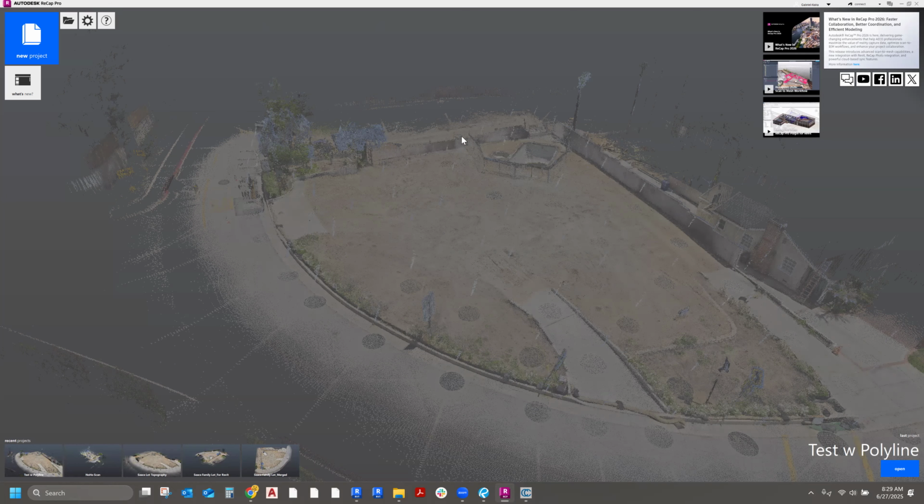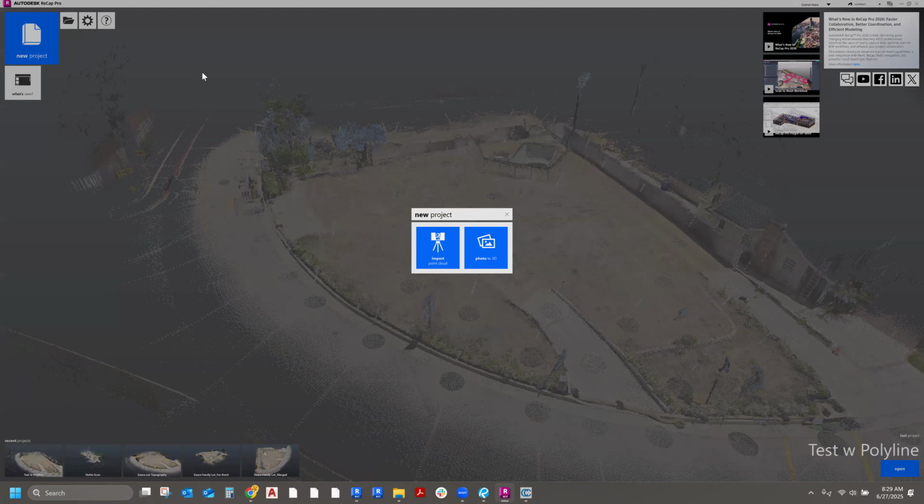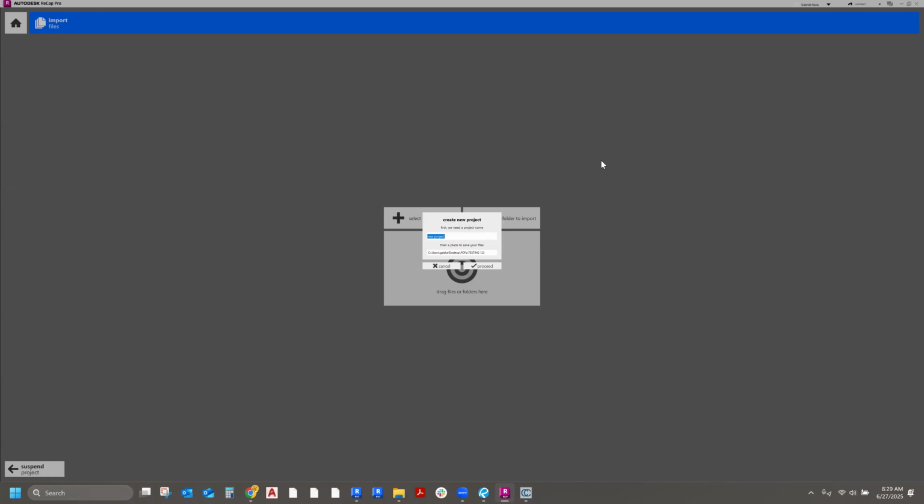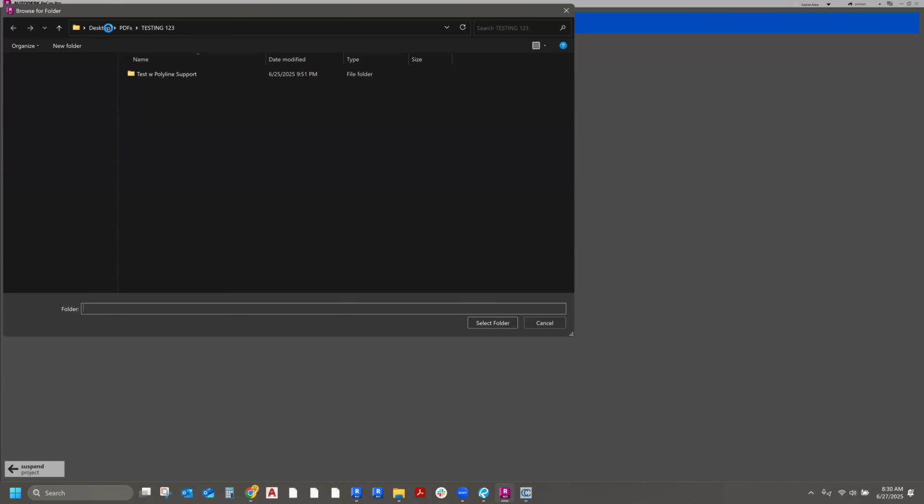Now in Recap, you're going to click on new project, and then you're going to say import from cloud. The first thing it's going to ask you is to name your project and also give it a destination. So I'm going to just call this main house as my project name, and I'm going to give it a destination.